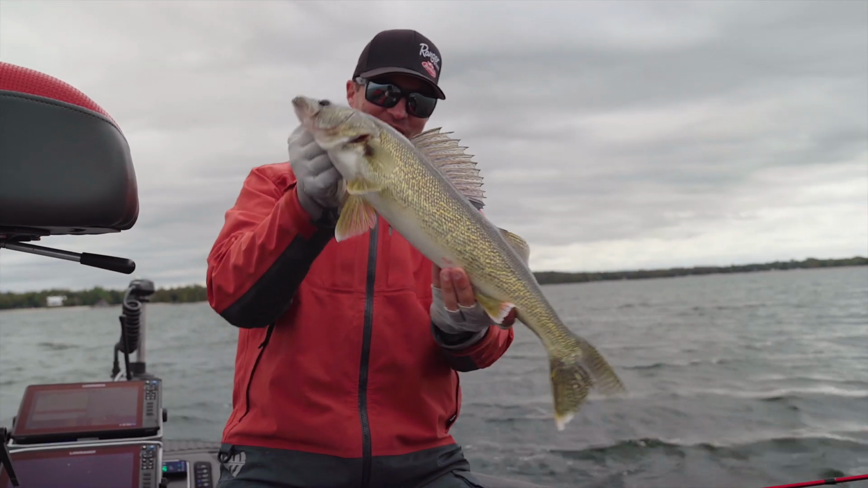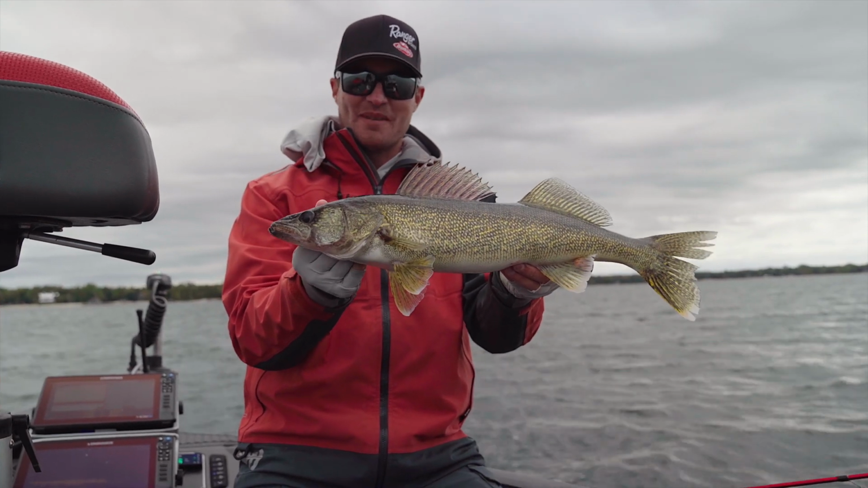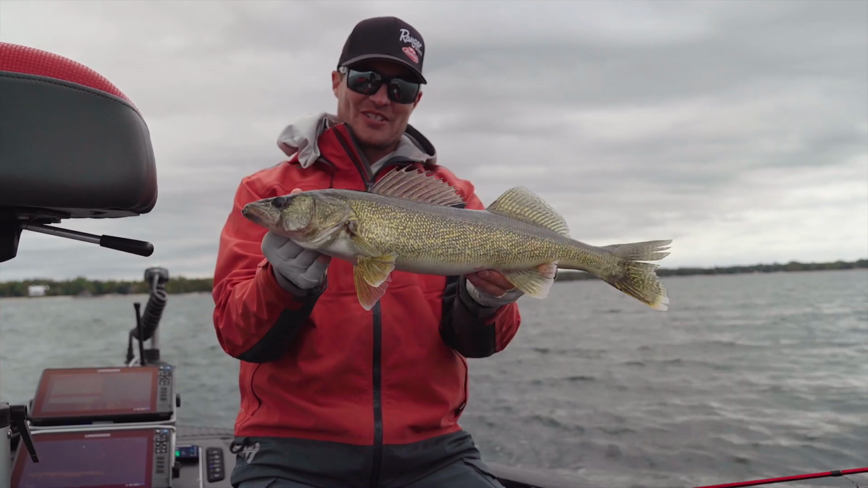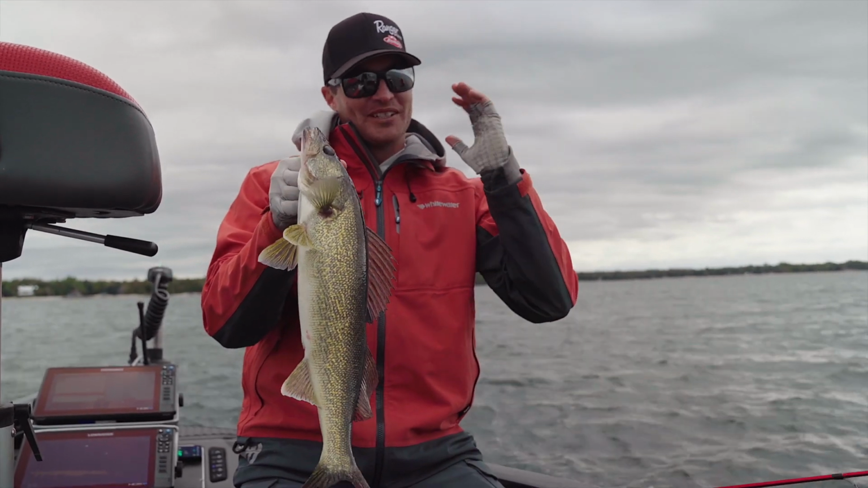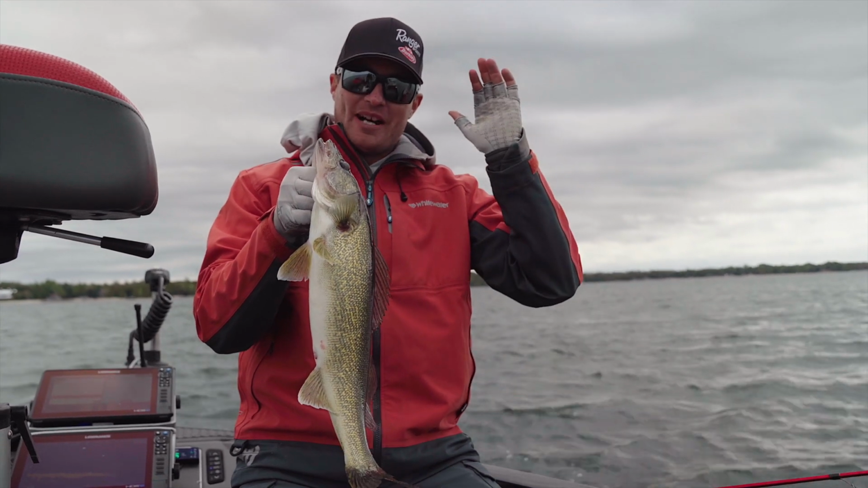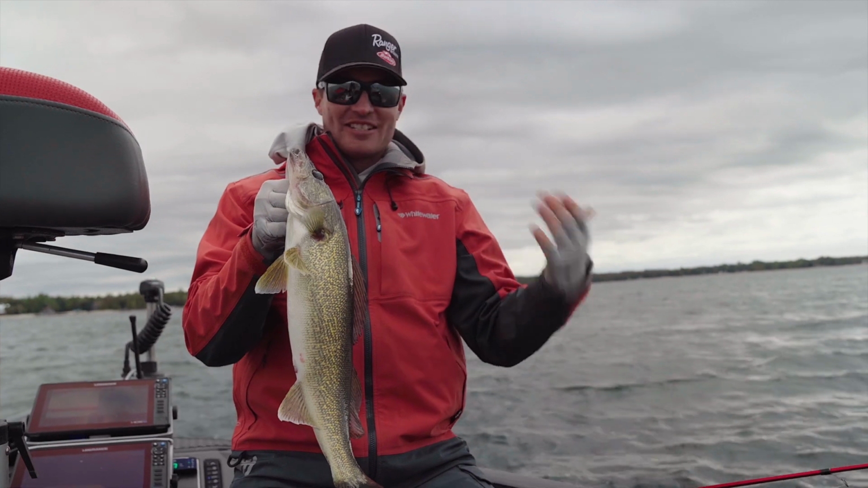Man, I was getting so frustrated. I've been casting at that fish for like 20 minutes. It's pulled up to this piece of structure here, and there's been a lot of them, but I've been keeping my same cadence where I'm letting the bait almost fall to bottom almost every time, and it just wasn't working. They were chasing it, and they just weren't hitting it.